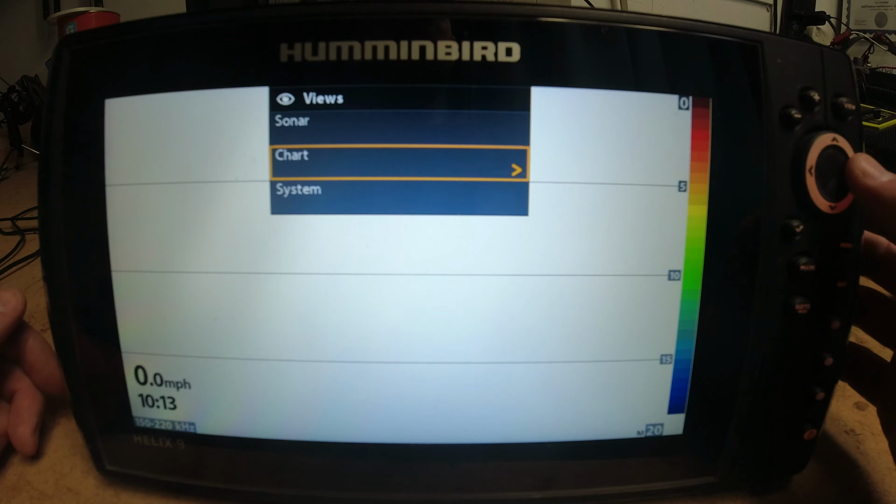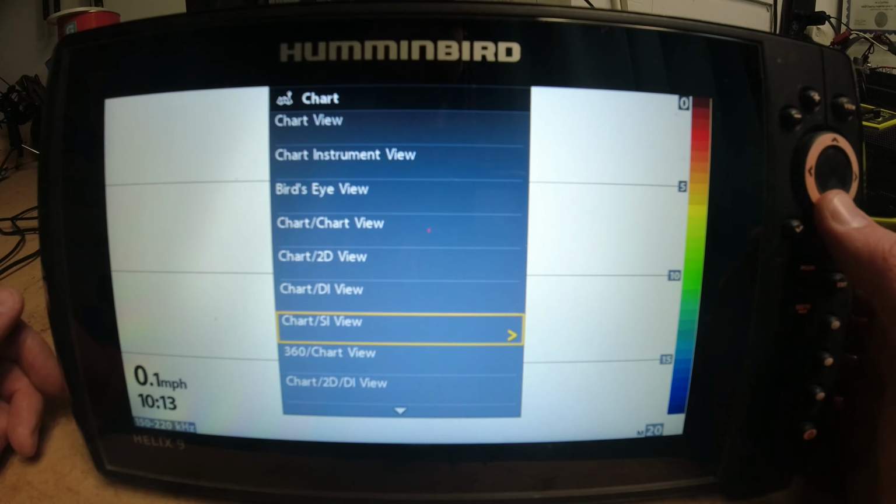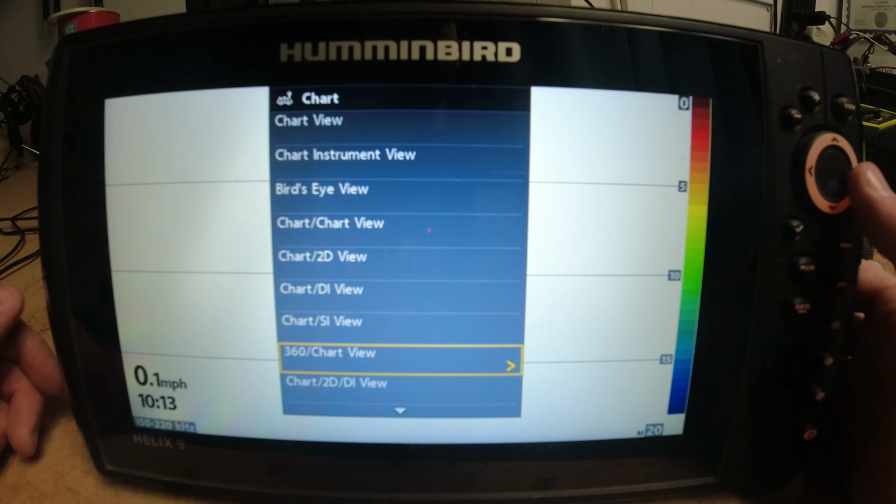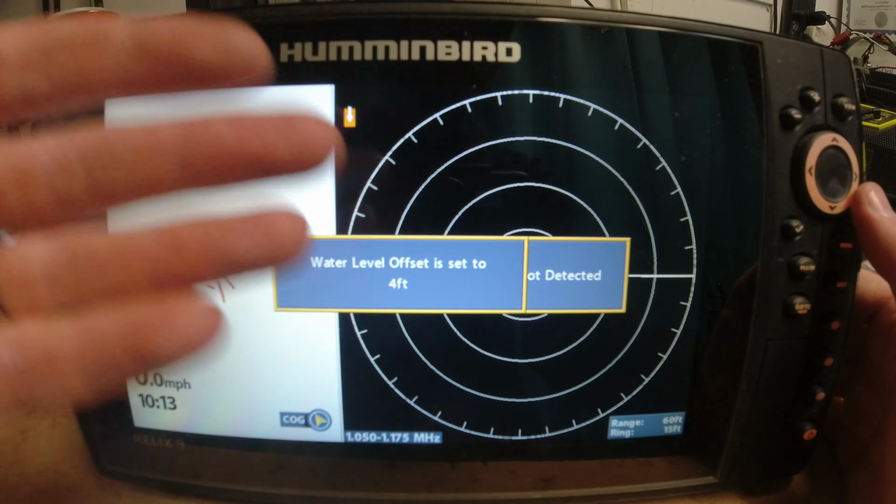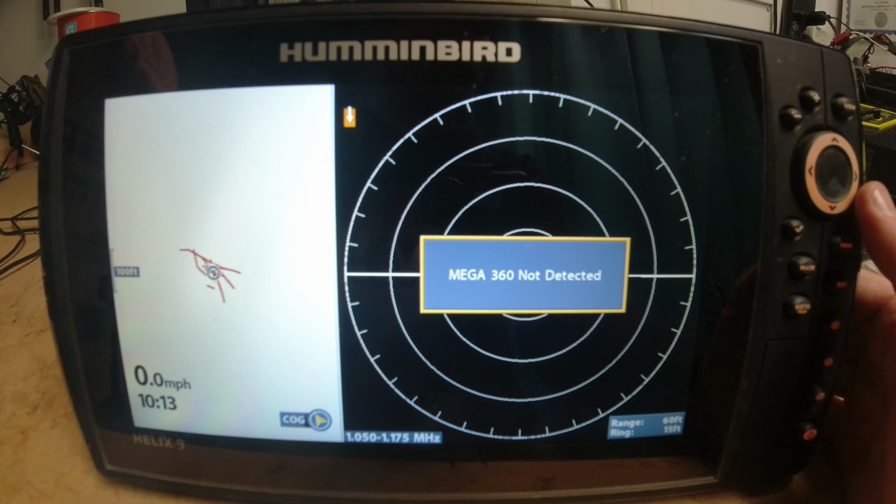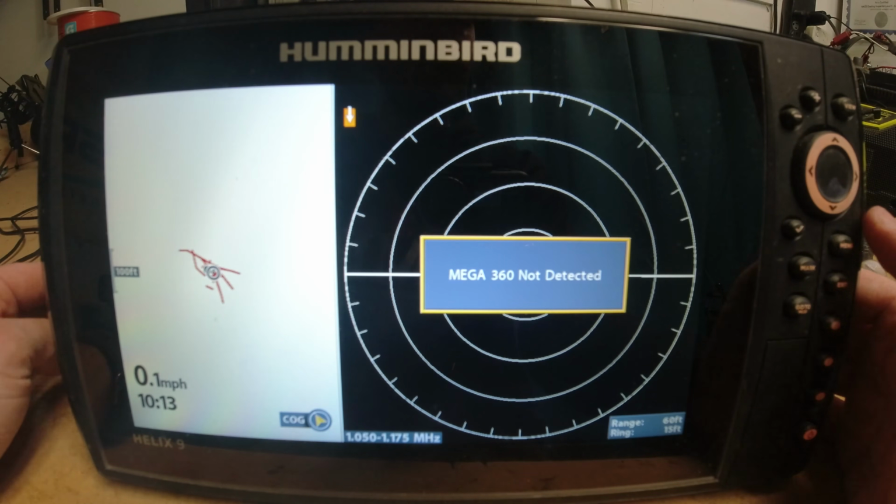So we can go down here and go to chart, and then we have all of our different chart views, including the Sonar chart combos, such as 360 and chart view. Okay, so as you can see, I do not have my 360 transducer plugged in, so it's not going to show us the actual sonar pinging here, and I'm inside of my garage, so we really don't get much for the chart, but you get the idea.